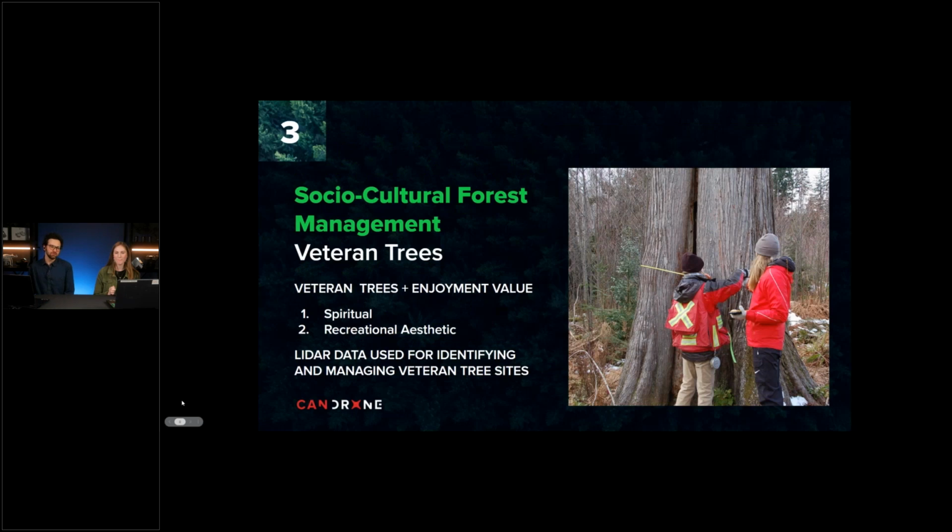Thanks. Sociocultural considerations in forestry management consider the non-material valuation of forests, and this includes protecting the spiritual, recreational, and aesthetic value of forest lands for visitors and residents to enjoy. Veteran trees are part of the enjoyment value in the Cowichan Valley.